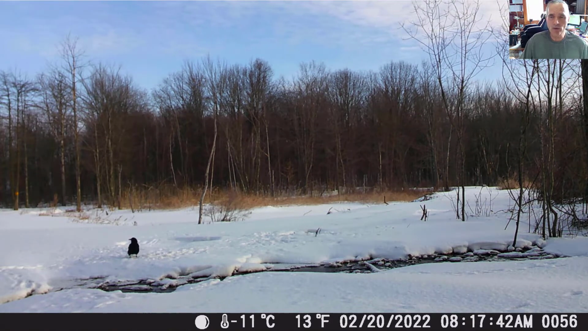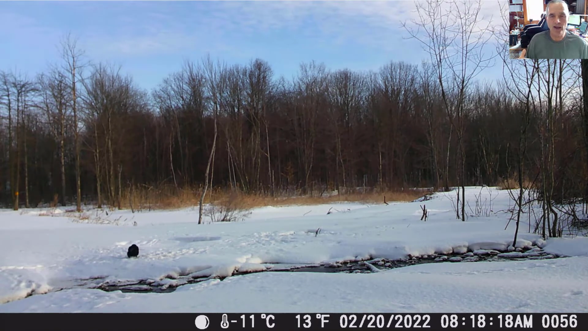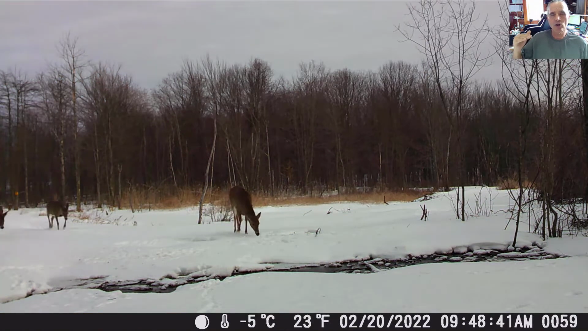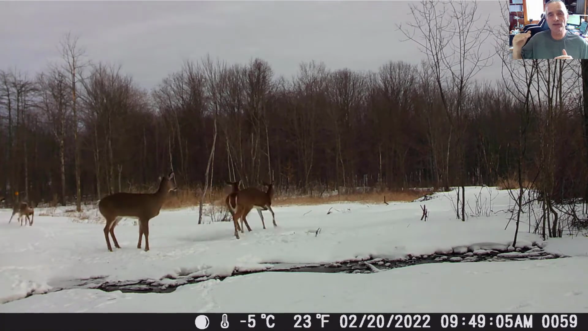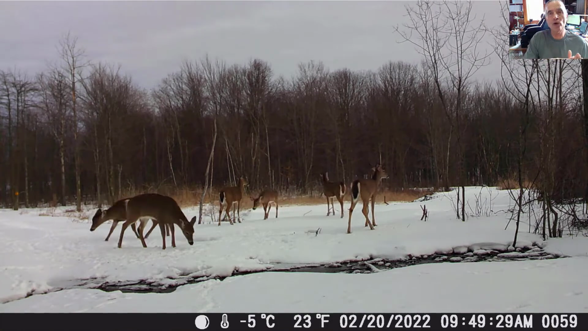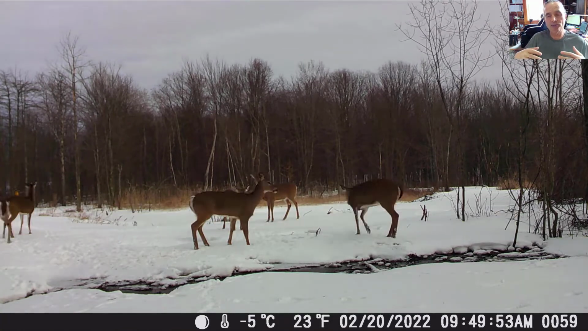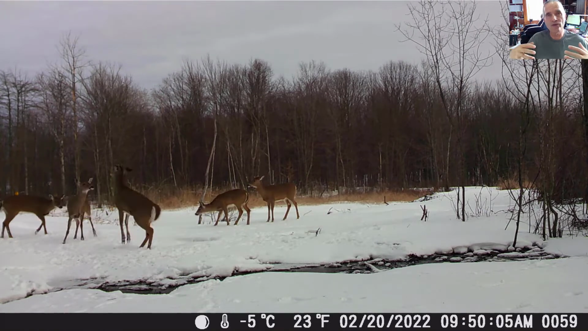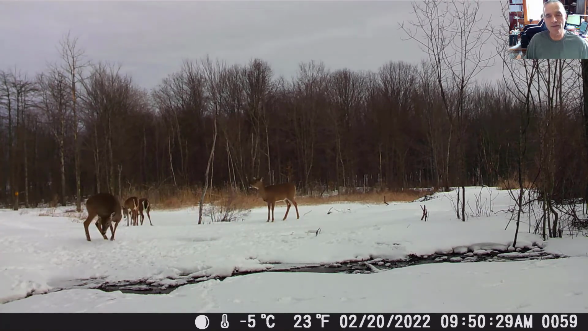But this area where you see the water moving through the snow right now, I call an accessory spillway, and the beaver always have locations where the water can breach the surface of the dam, but there's a lot of soil behind it and trees and various vegetative growth that keeps the ground from eroding significantly.